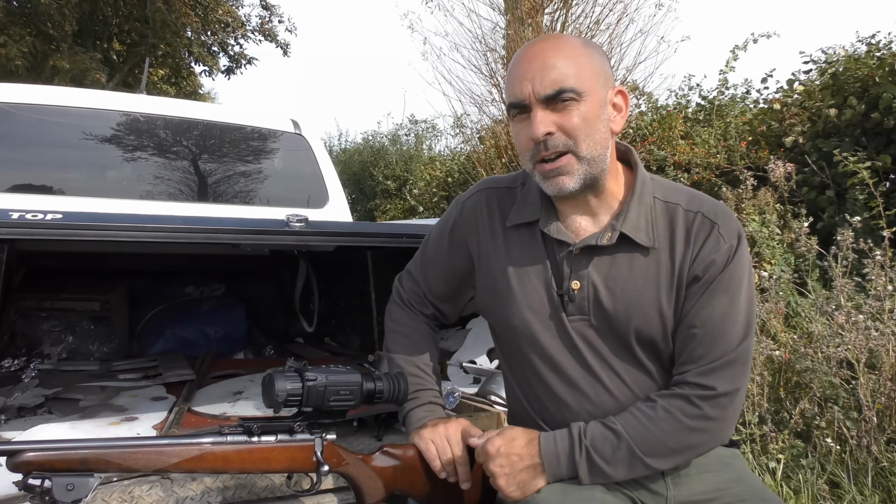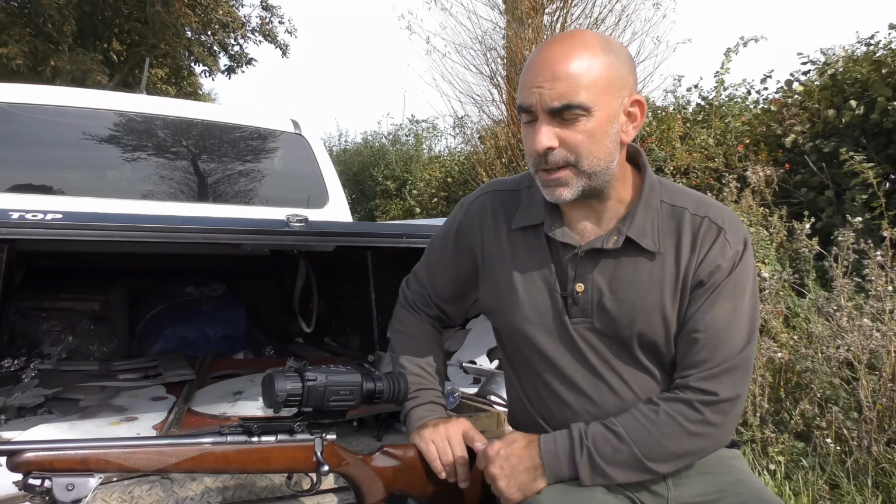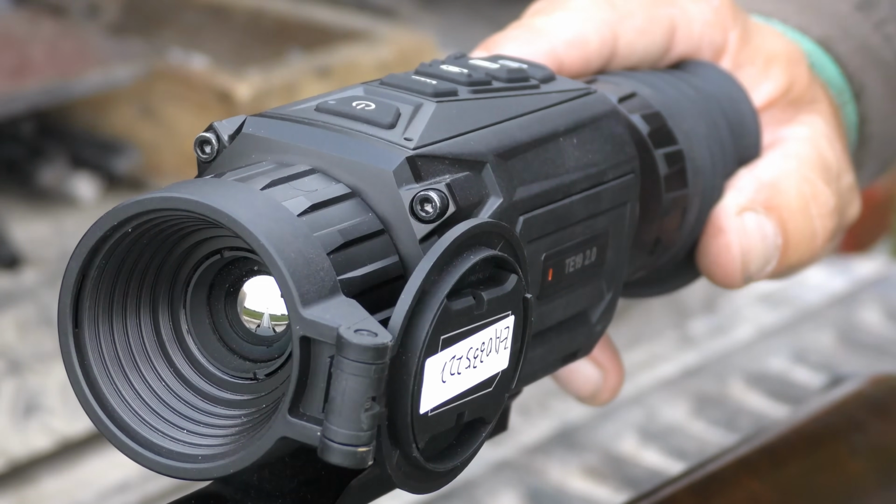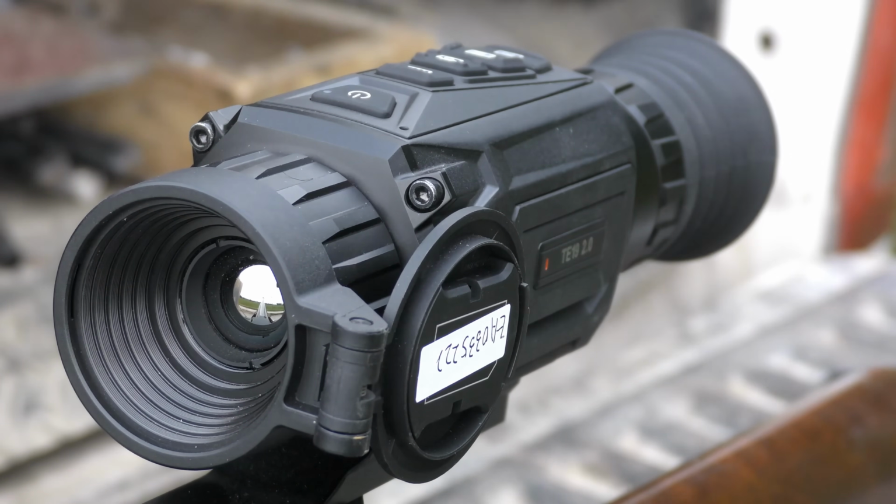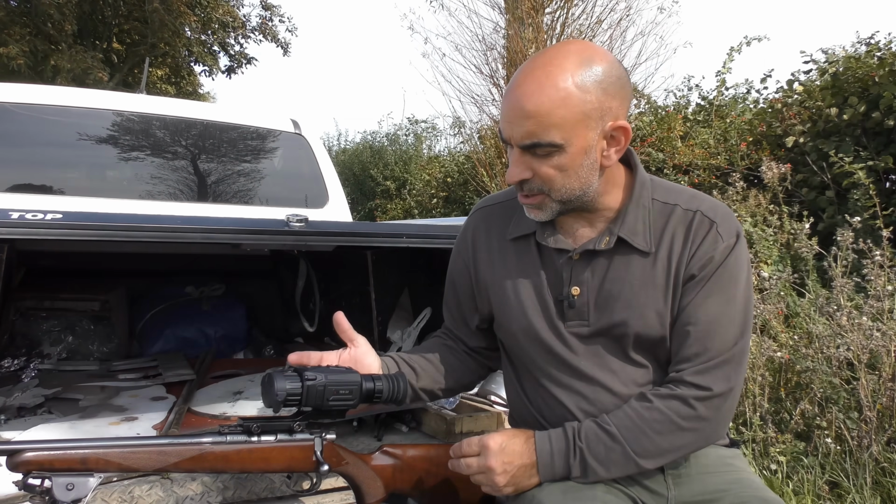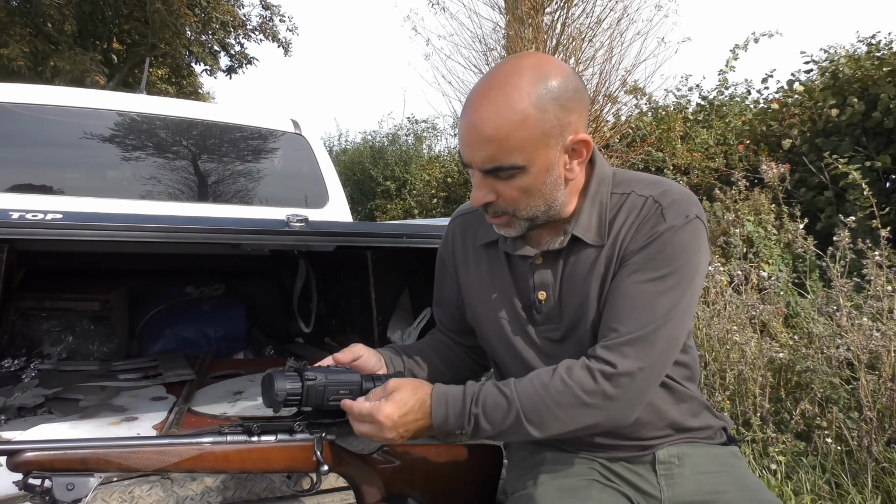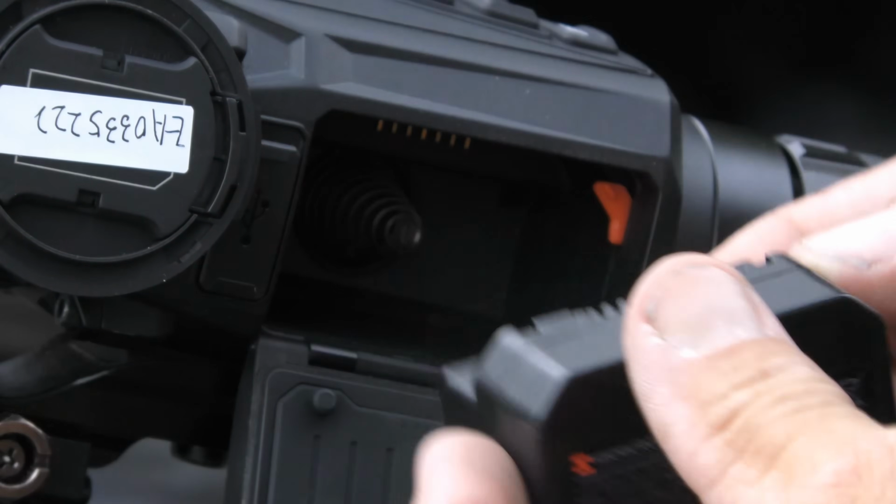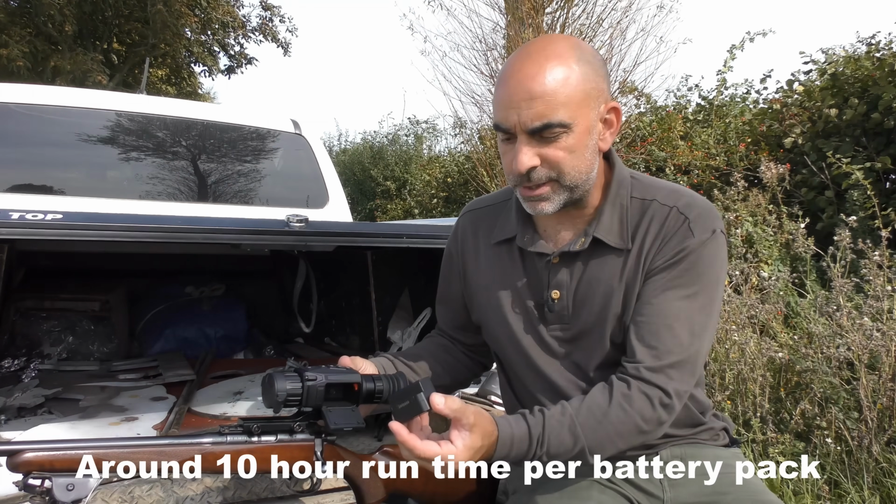This evening I'm going to be out after a few rabbits and I'm taking out the HIKMICRO Thunder. This is the new improved version 2 of the original Thunder. As you can see, there's a few little subtle differences about it, such as the battery. This one comes with a small internal battery rather than the 18650, which just pops out like so.